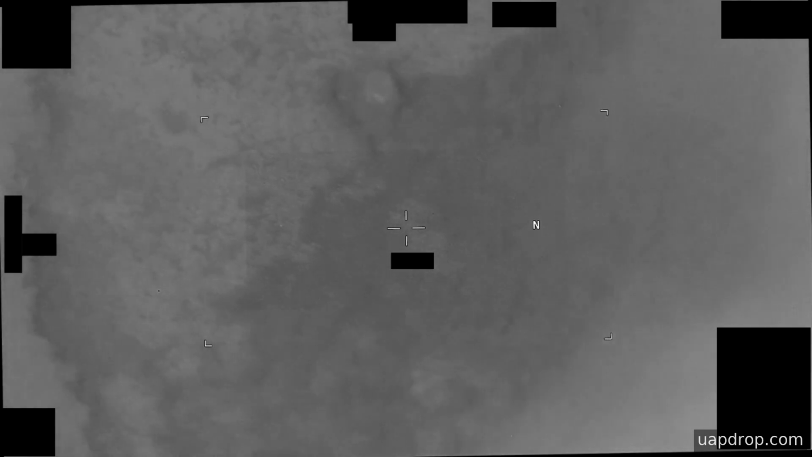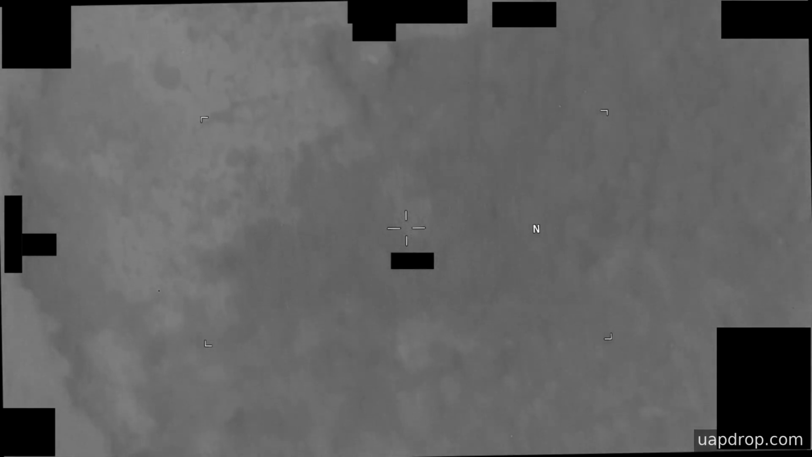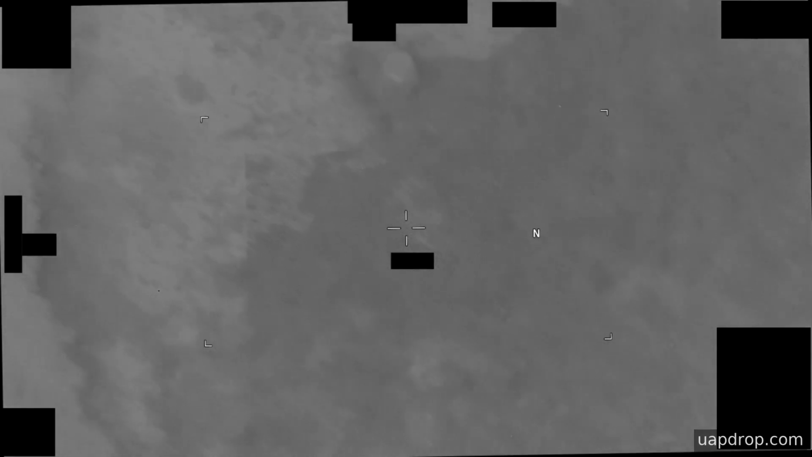This is infrared sensor footage recorded aboard a United States military platform and submitted to AARO by United States Africa Command in 2023. The clip runs 4 minutes and 58 seconds and shows a localized heat signature that appears on the sensor as a compact, brighter area against a colder background. The image is monochrome thermal, so the item is visible by temperature contrast rather than by color or reflected light.